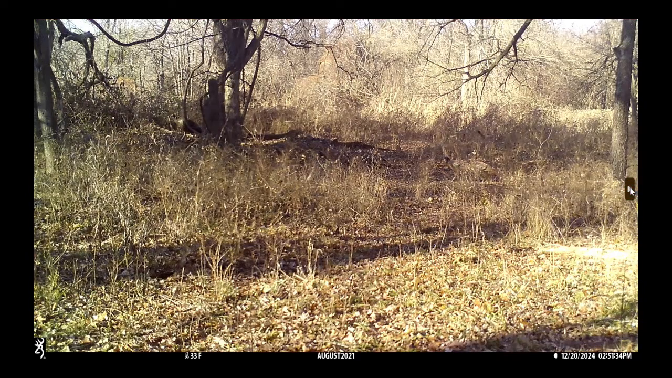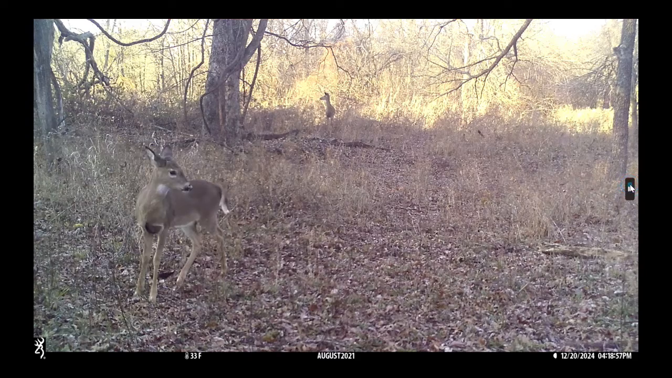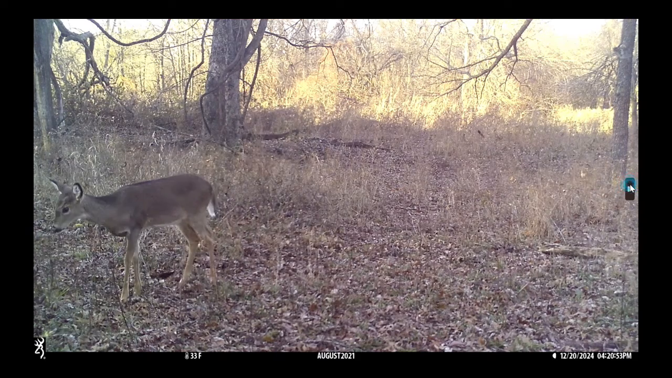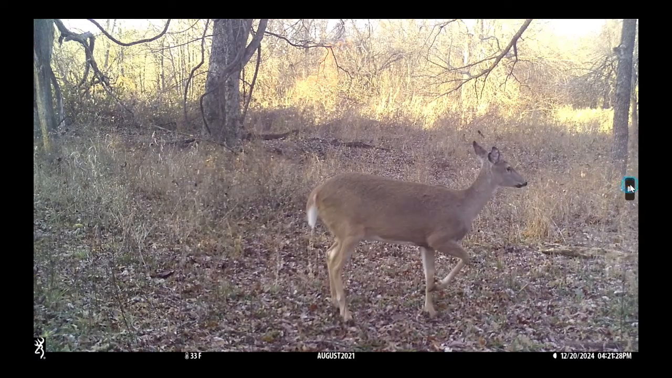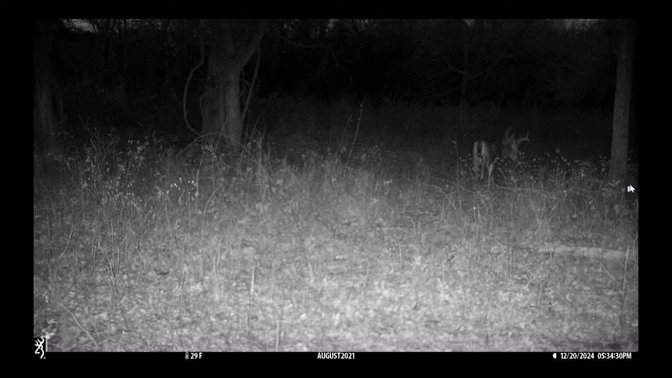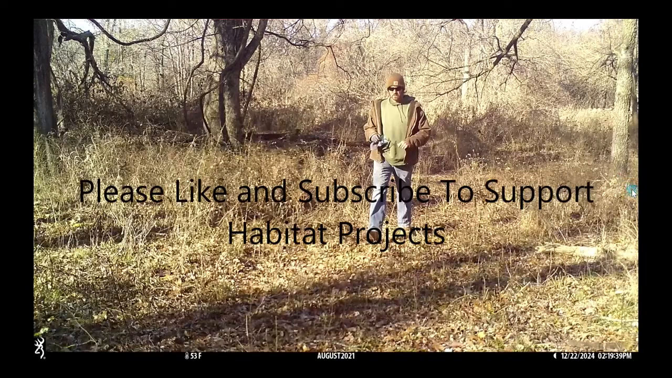Something tripping the camera. It might be something right there. Maybe the wind too. The wind does sometimes trip these and make them trigger thinking they're seeing something. Another buck passing through. There's a coyote. Surprisingly, we only had one on this camera. Yep, and there's the end. So there's the camera checker.